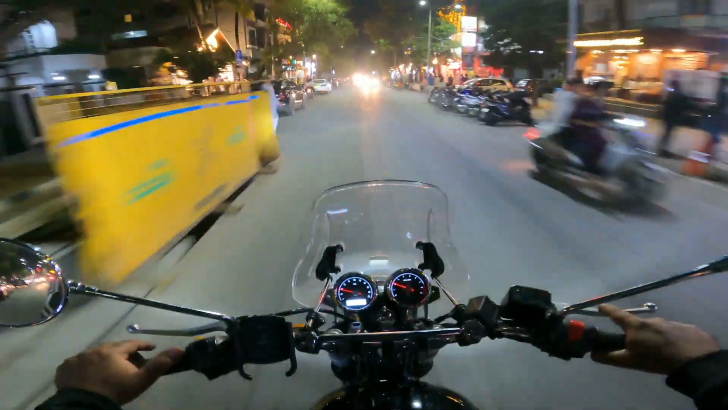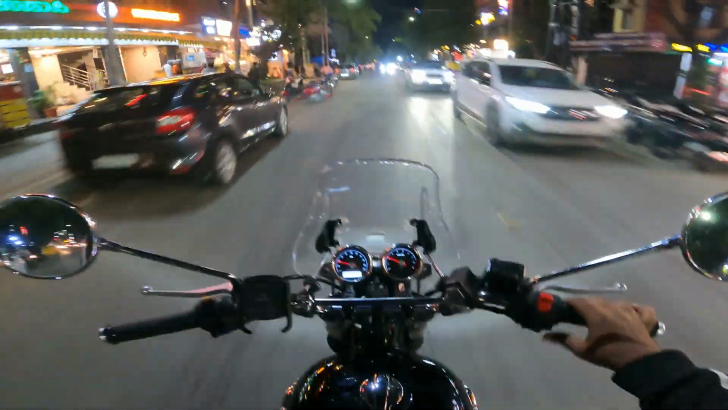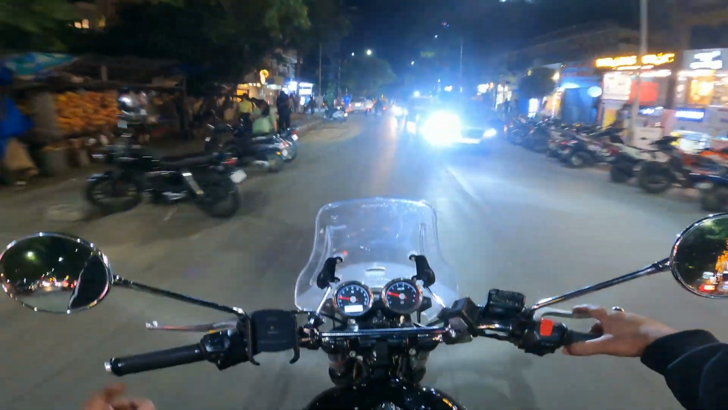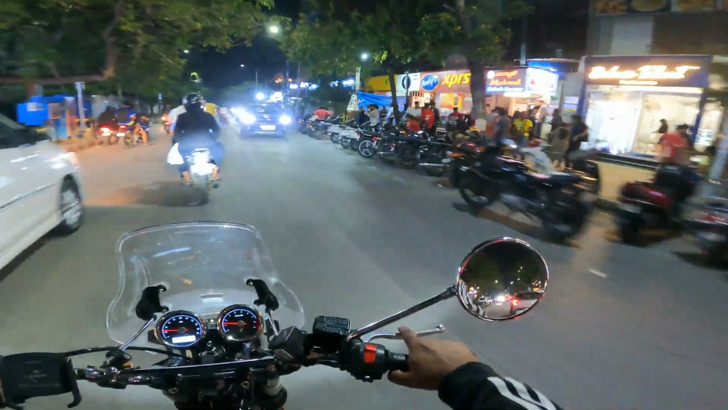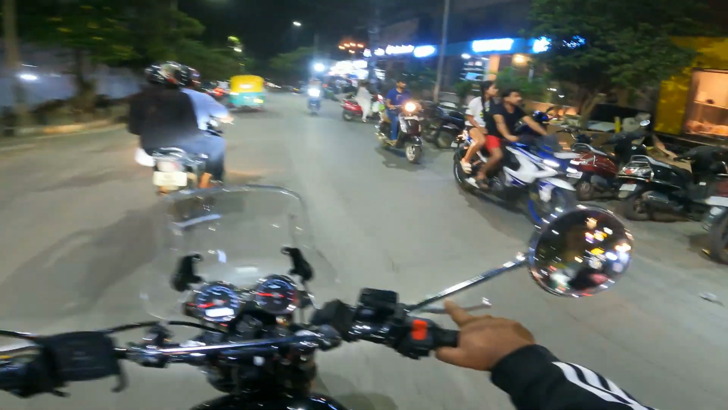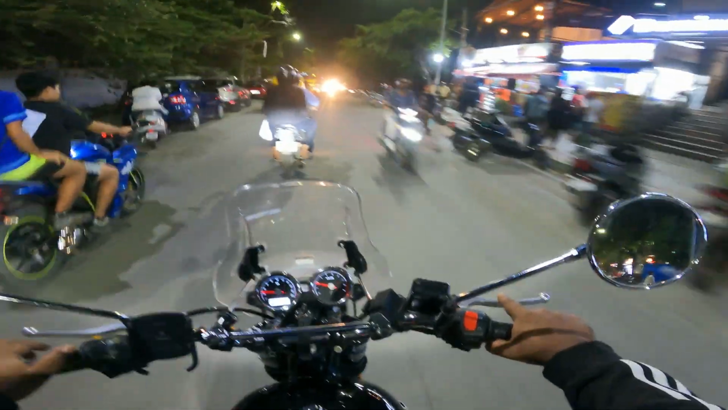Yeah, so more about this headlight setup. I'll take you to a little bit of a dark area and show you. Wow, Malnad Kebab Corner, full power. This area is bustly. It's like the Brigade Road of this area.